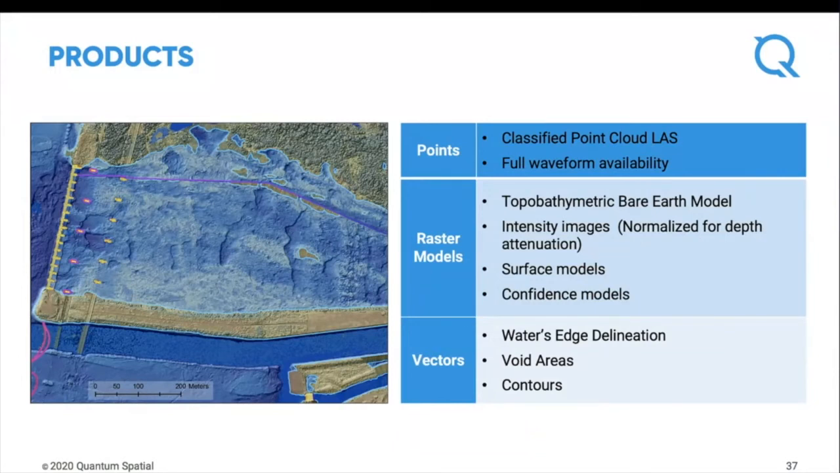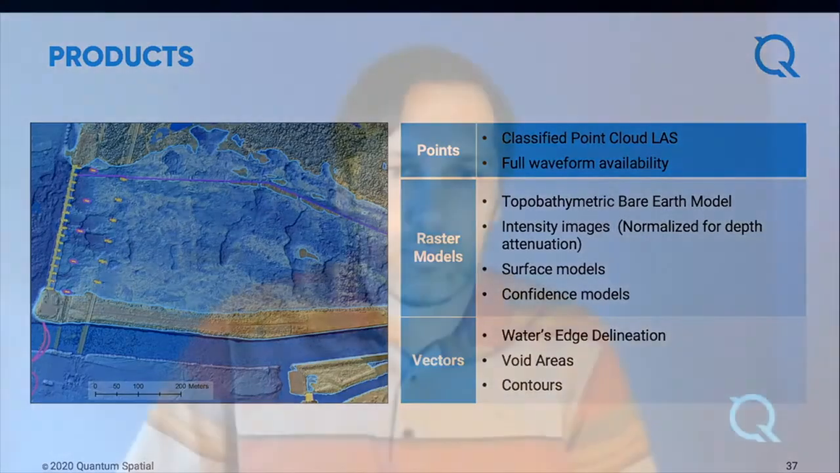We delineate the water's edge, and we also map where the void areas are, like where didn't we get results. We don't want to interpolate over that and assume that it's just flat from where you dropped off. It might have been getting deeper, and that's why you didn't get it mapped. So it's really important to deliver and express that in the product. So if you have voids, whether that needs to be filled in or not, that's up to the project design.